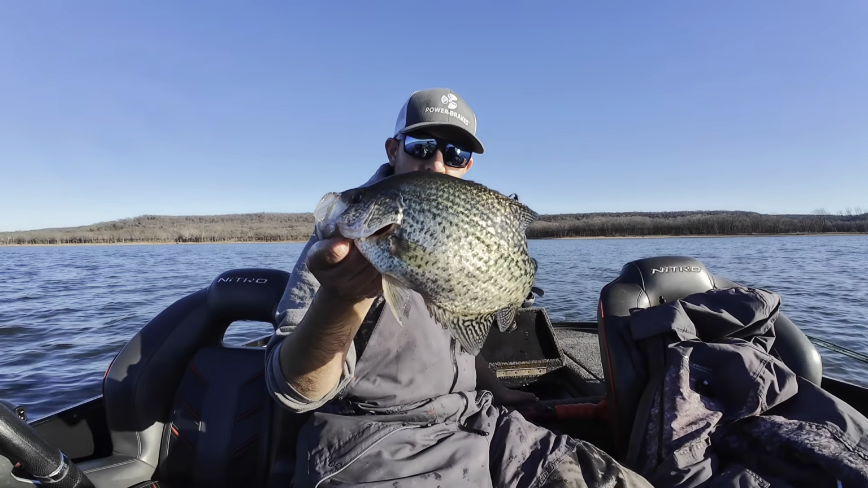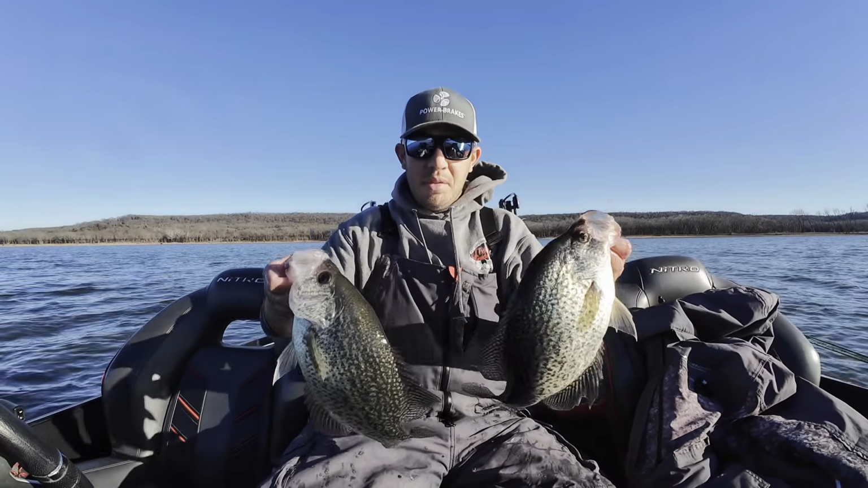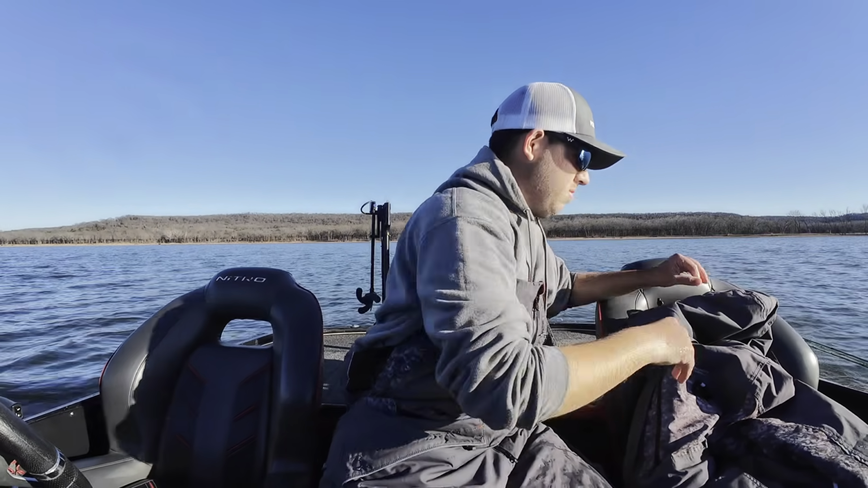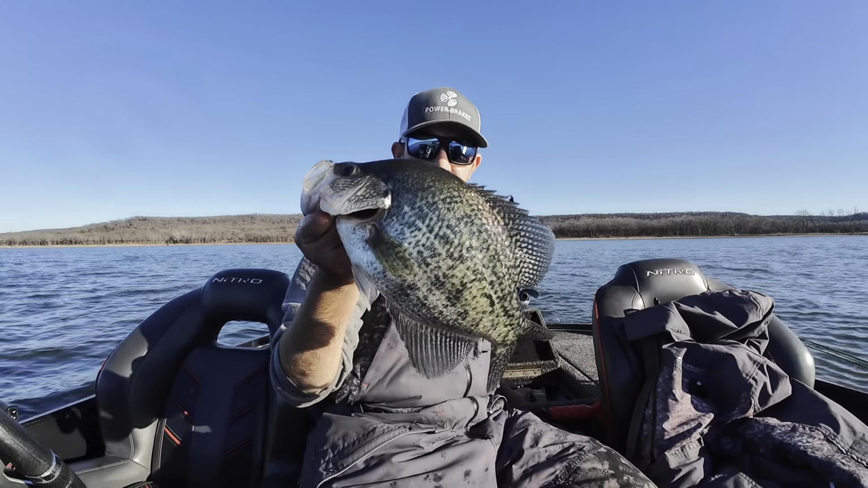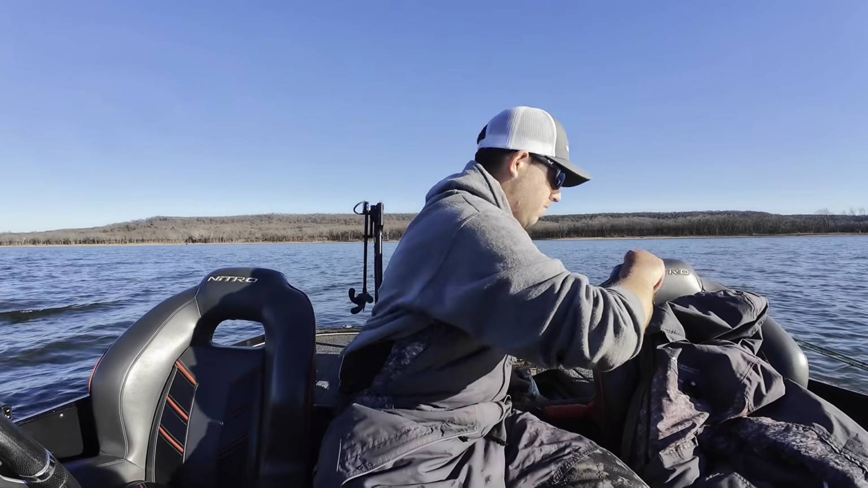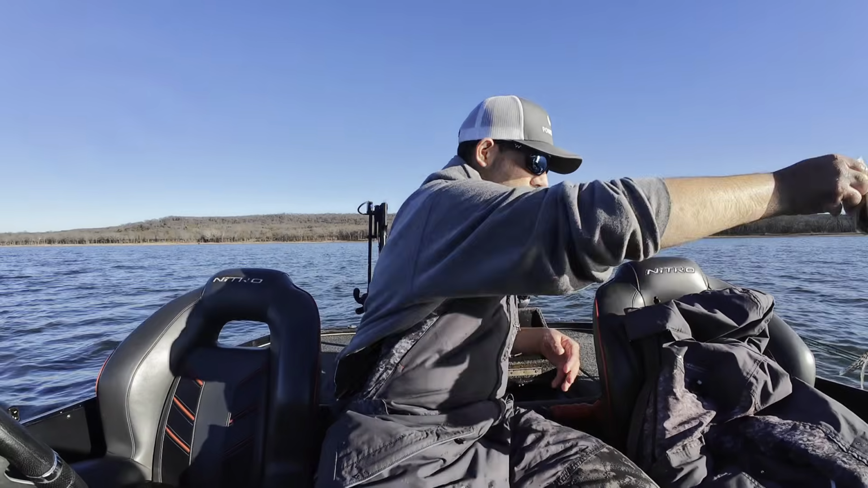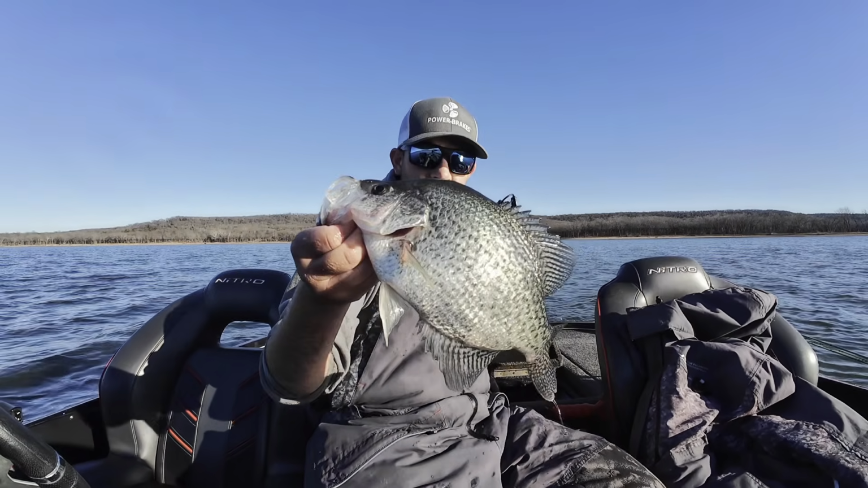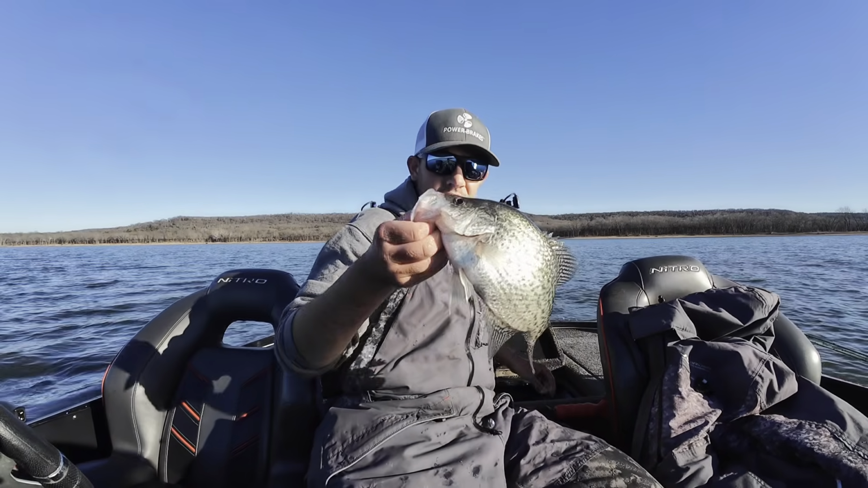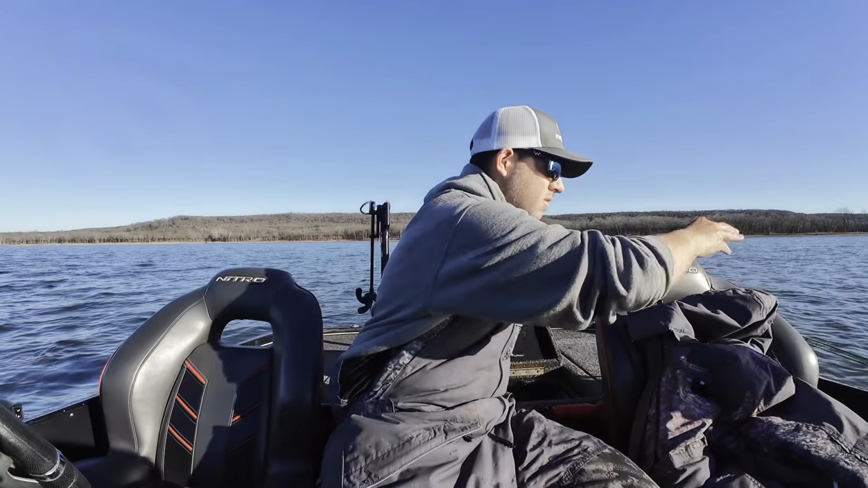So there's a smaller one right there. Couple really nice blacks right here. Beautiful black fish. There's an awesome blackfish right there. That's a 2-pounder. Beautiful blackfish. There's another nice one right there. A little smaller, still a great fish. About the same size. Their colors really did come out there in the live well.